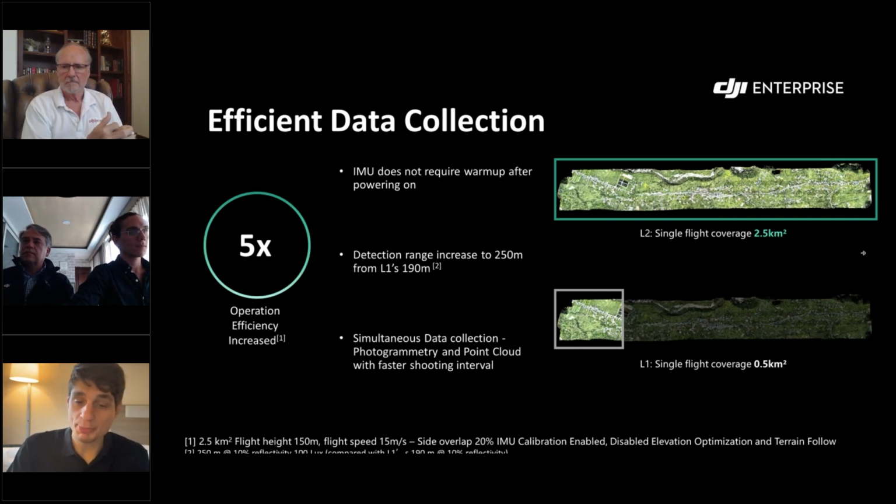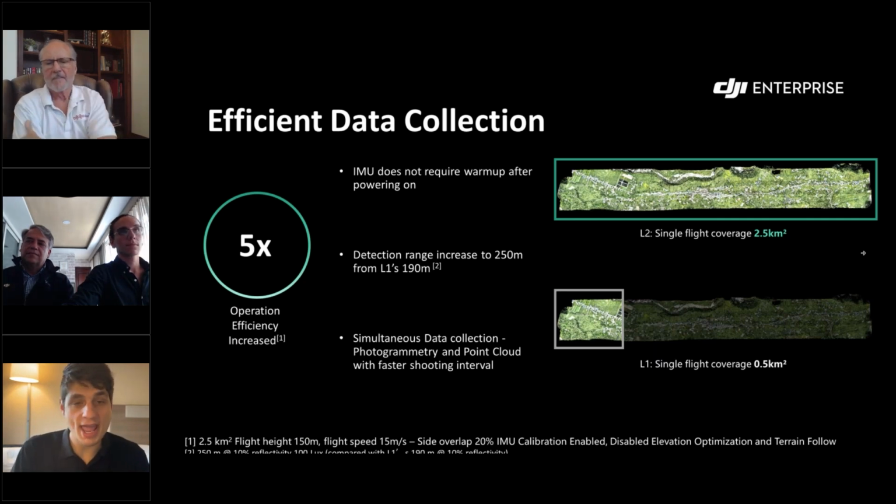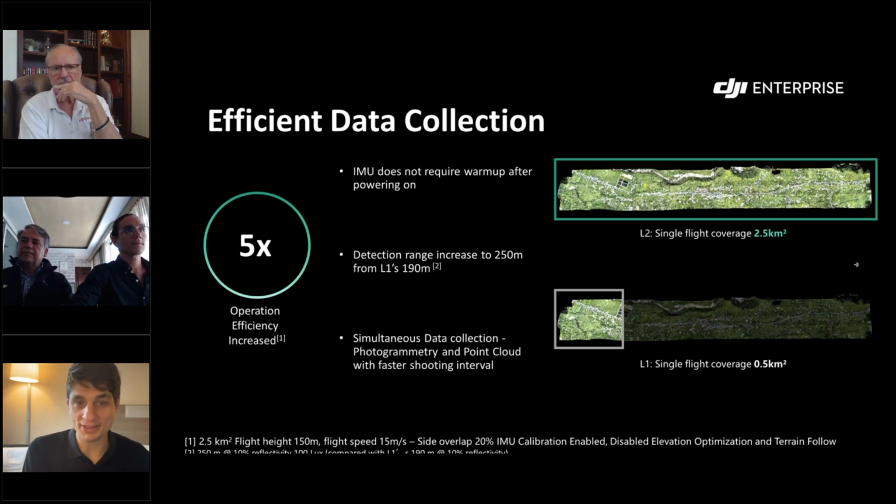So you can see the typical coverage. If you're looking for the same density of point cloud and the same accuracy of that point cloud, we can now fly with the L2 a mission 5 times larger compared to the L1, which is huge in this situation. When we're talking Guatemala mapping like this, it's all about scale, distance, and then also accuracy.